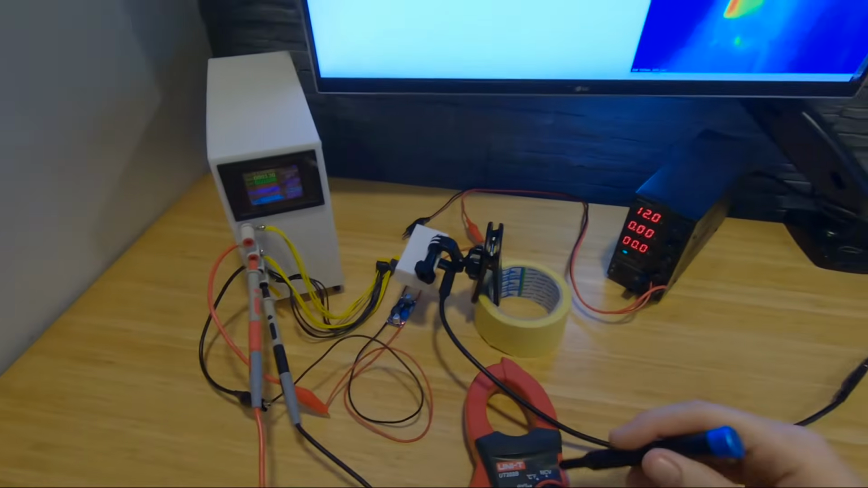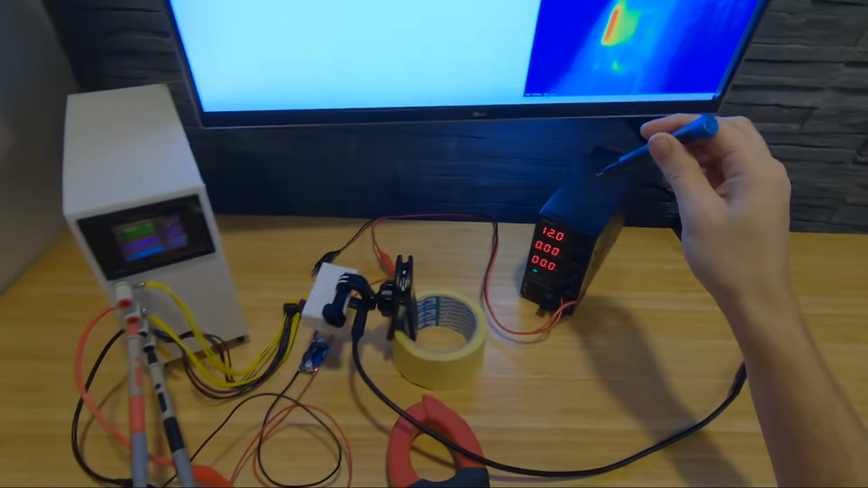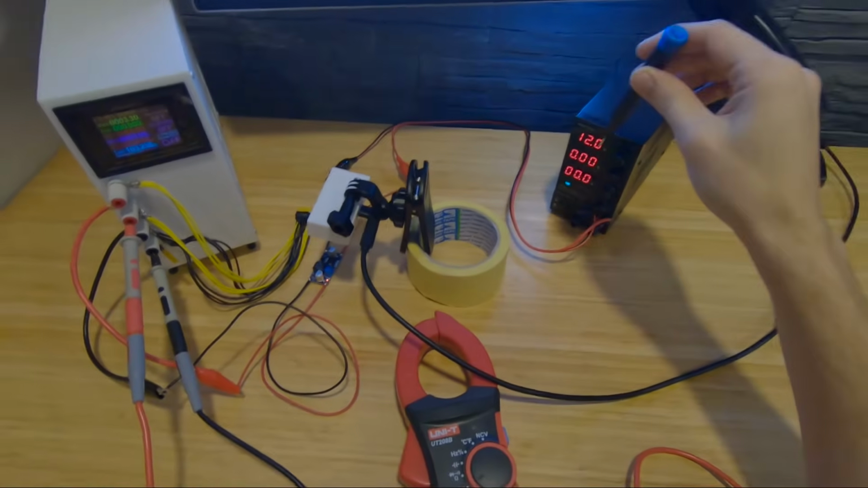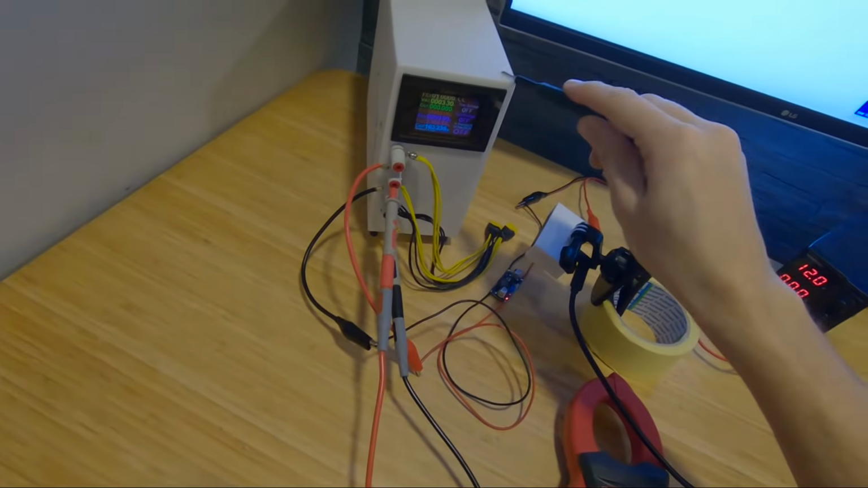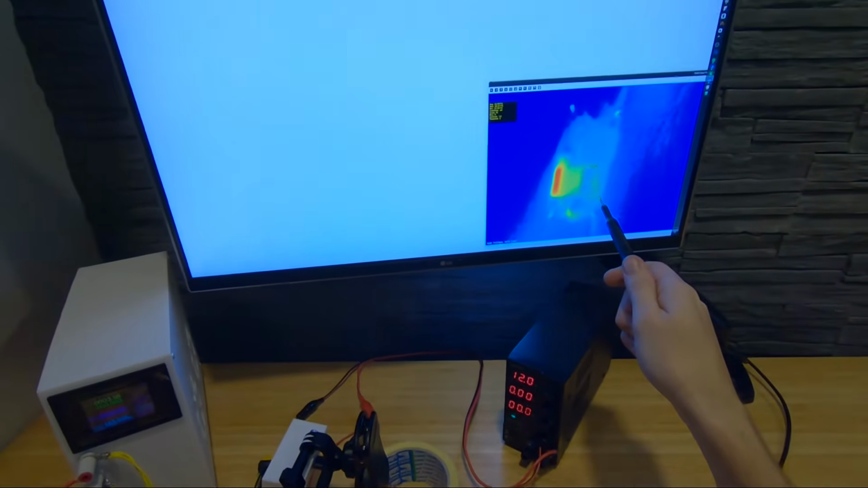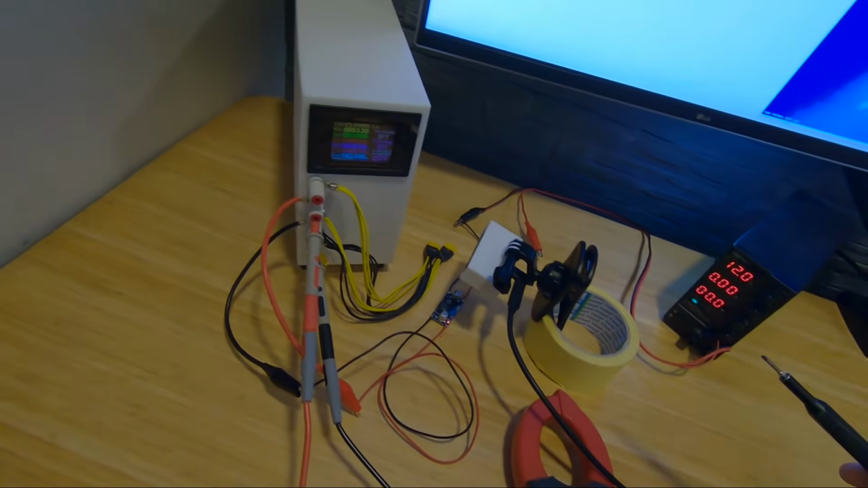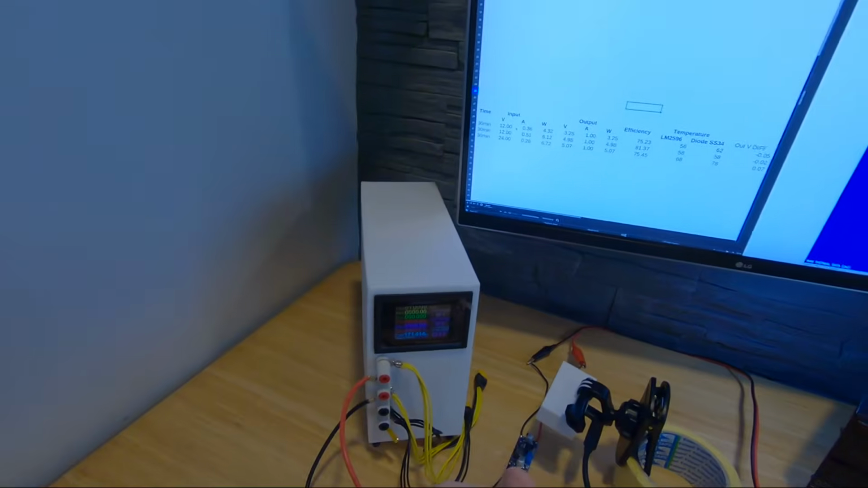This is my setup. Here's the DC to DC converter hooked up to a lab power supply. I'm going to control all the voltages with my multimeter. This is my load, and I will record everything from the thermal camera, which is just above it. Let's start the test. 1 amp test finished.